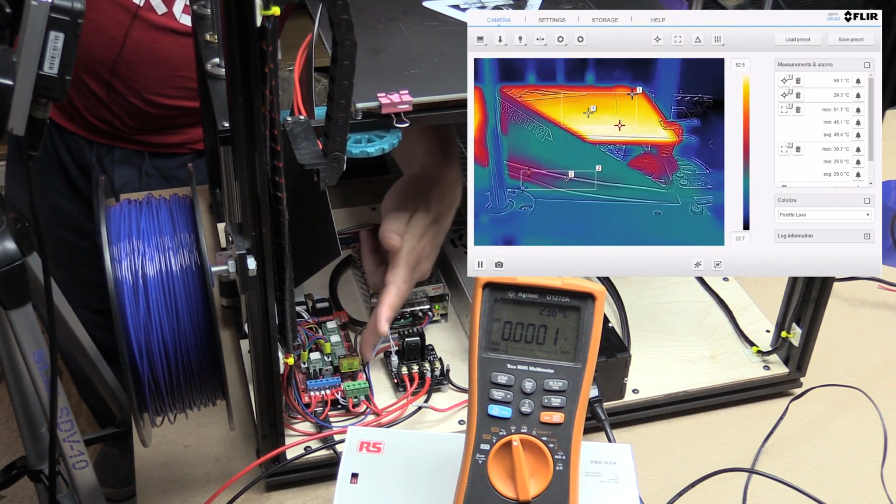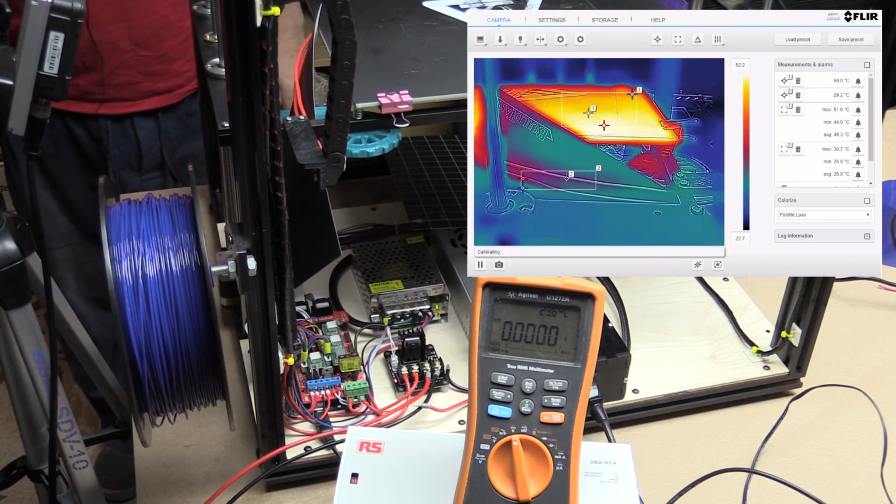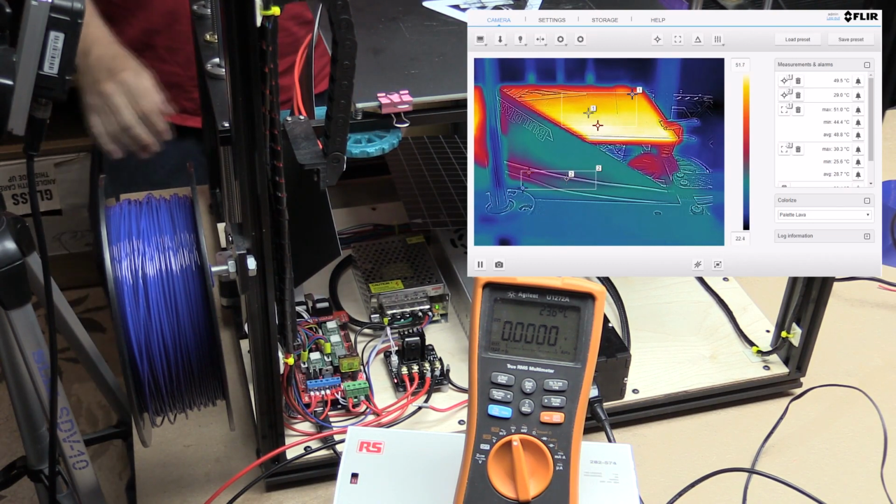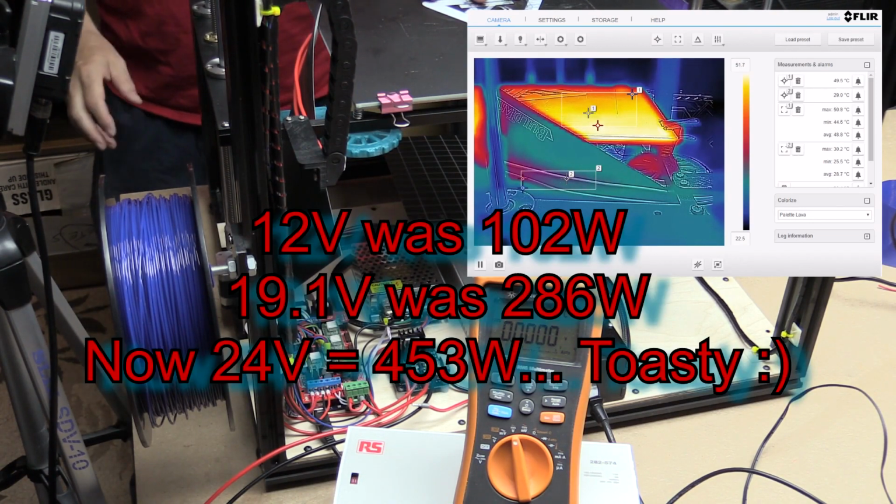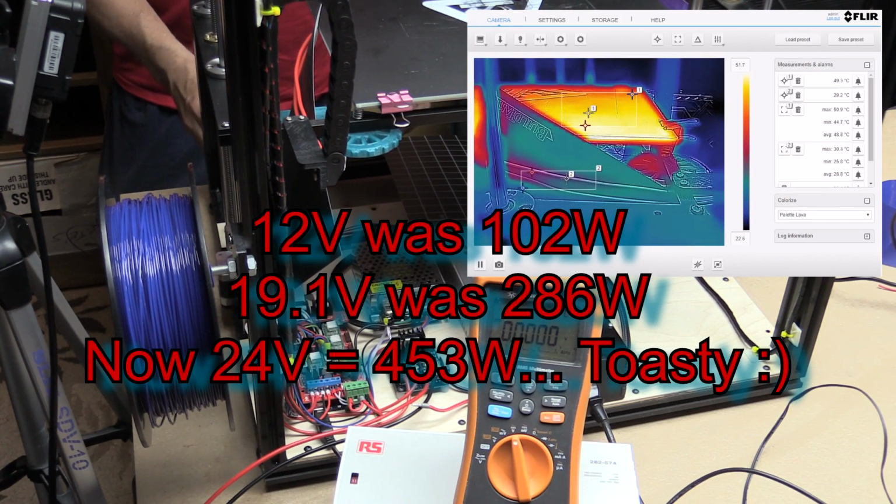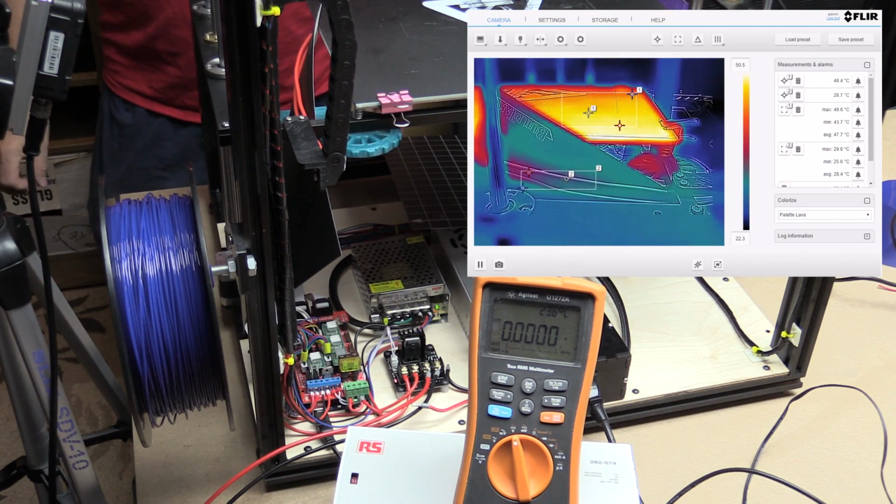and we will now be able to get much higher temperatures on the heat bed because we've got the full current capability to drive it in. We've gone up quite significantly in the watts that we're producing on the heat bed. It's currently sitting about 56 degrees. So I'm going to do the same thing, prepare, and then preheat ABS and bed. So same difference, we've set 110 degrees.